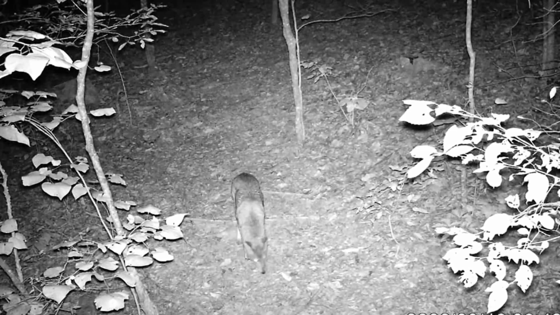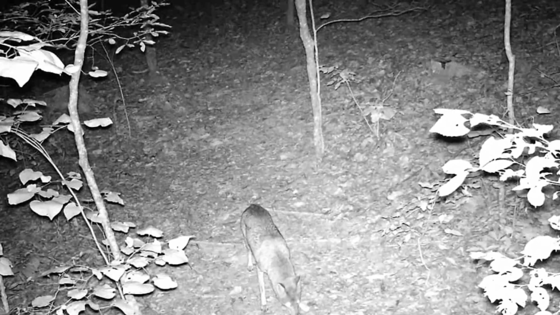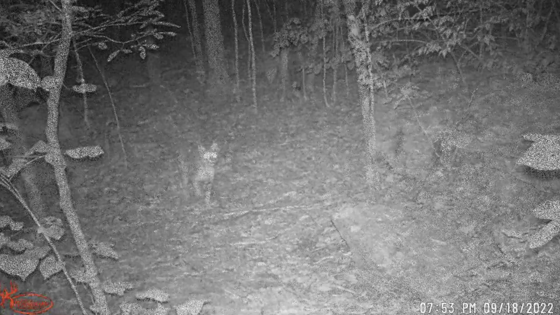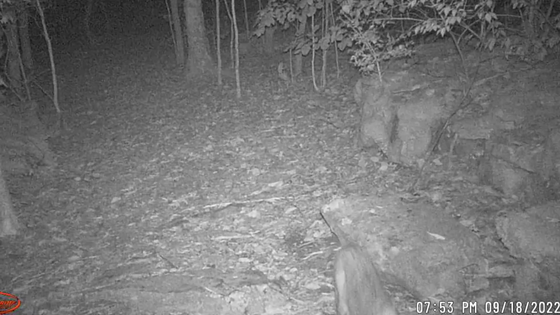There's a coyote. He's smelling around where these animals have been. That ain't nothing but trouble right there. He meets this bobcat. That bobcat's as big as he is.